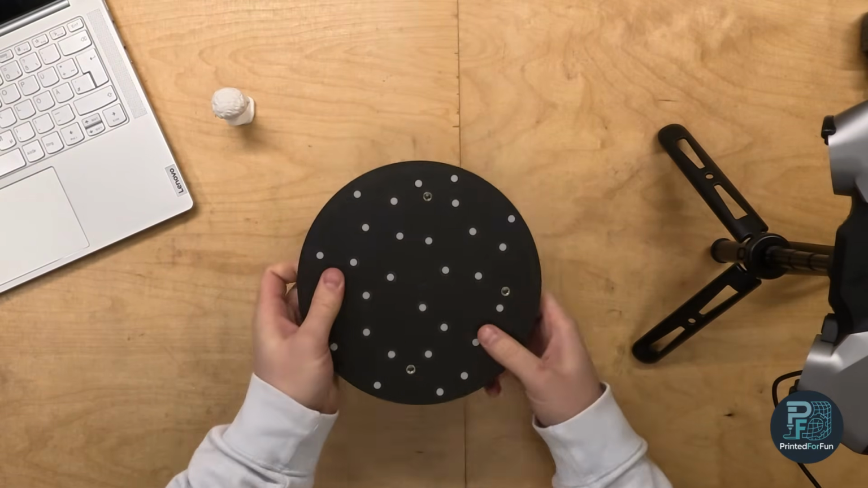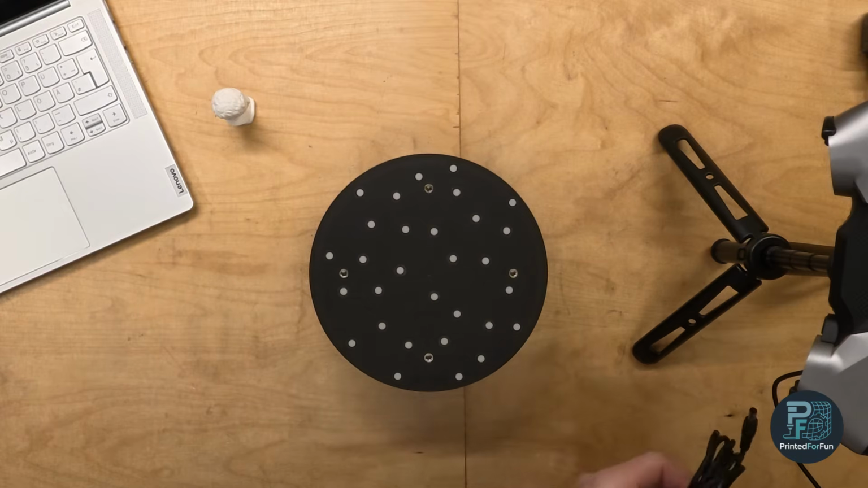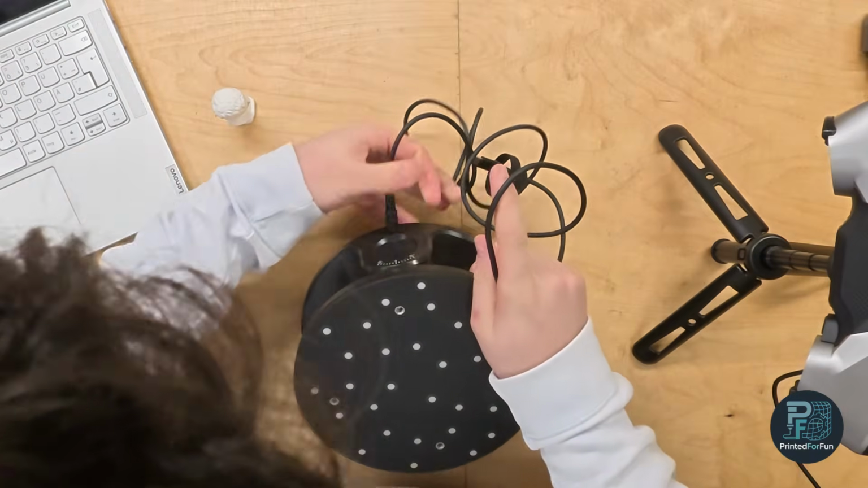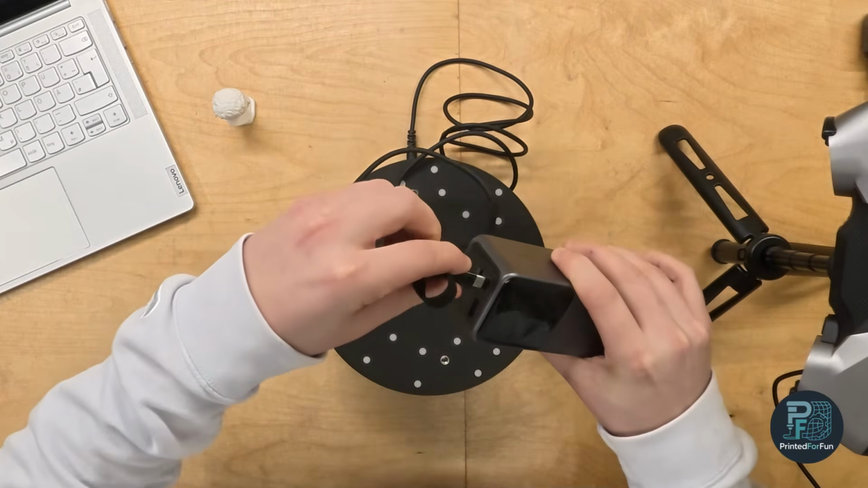Next step is connecting the turntable to the power supply. I will be using the adapter cable, and I will be using my power bank. So I will just plug it into the power bank like this.